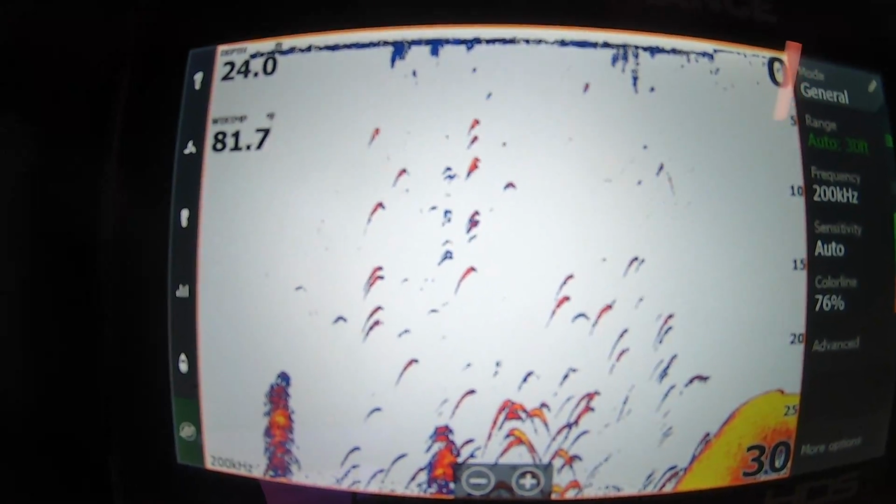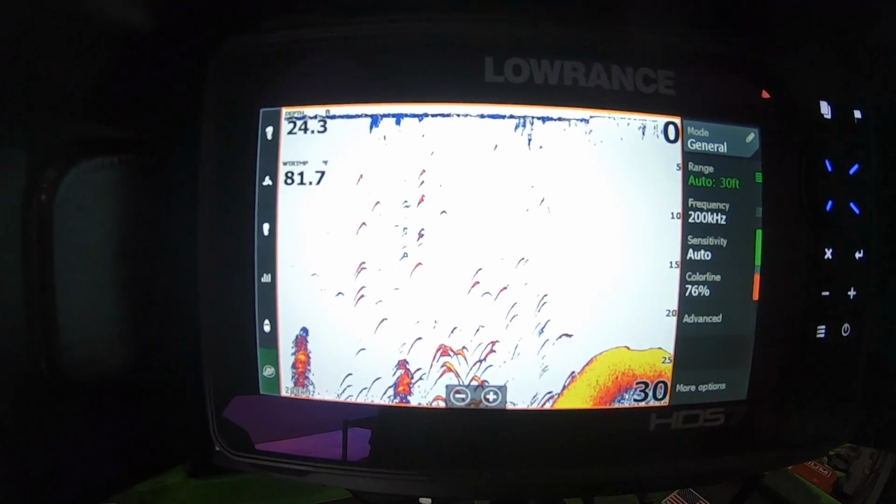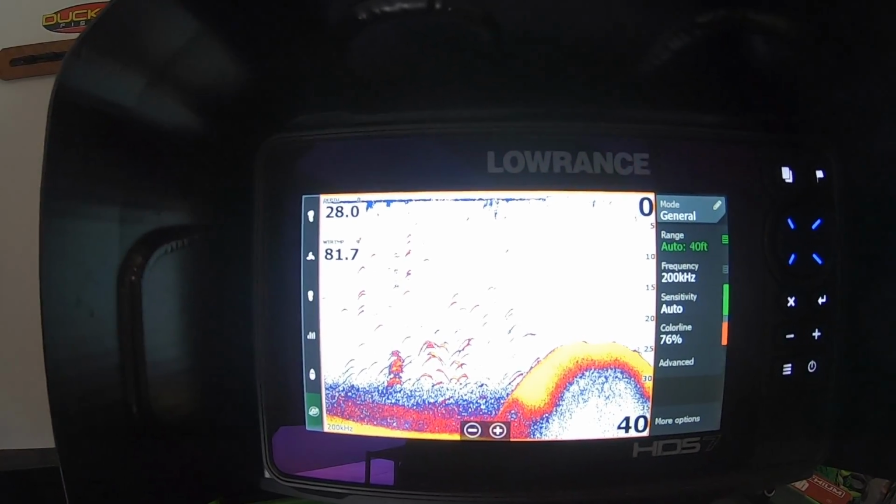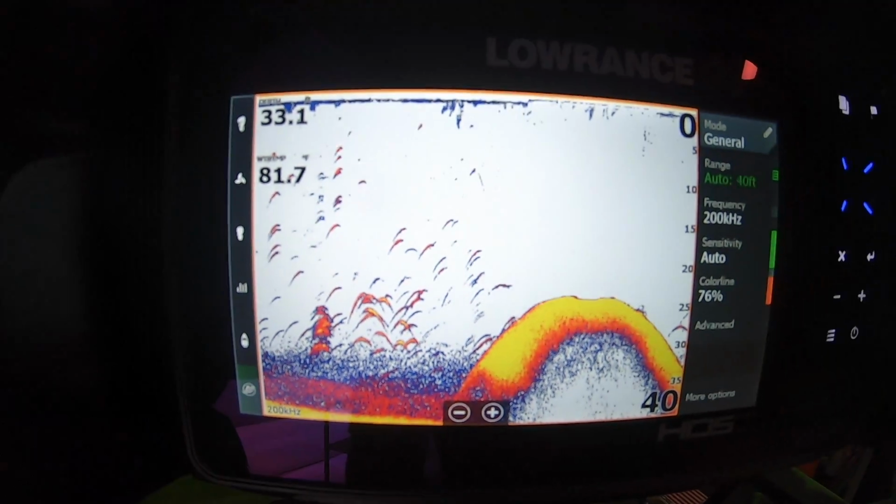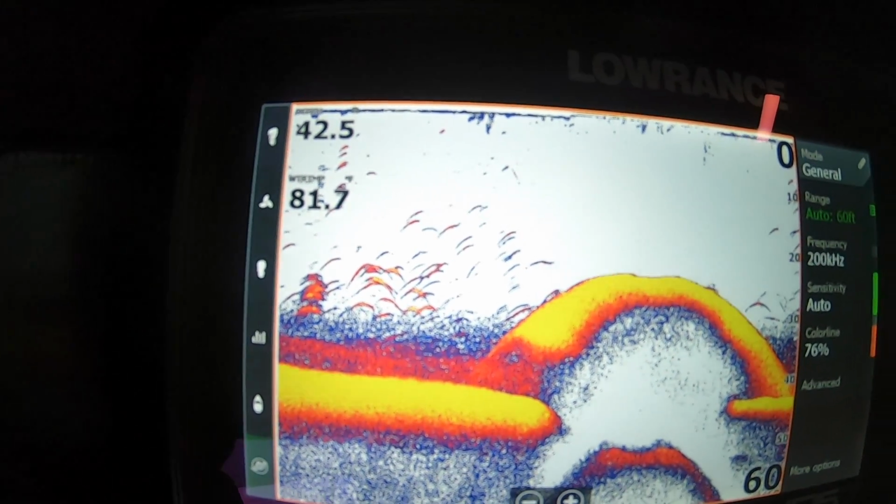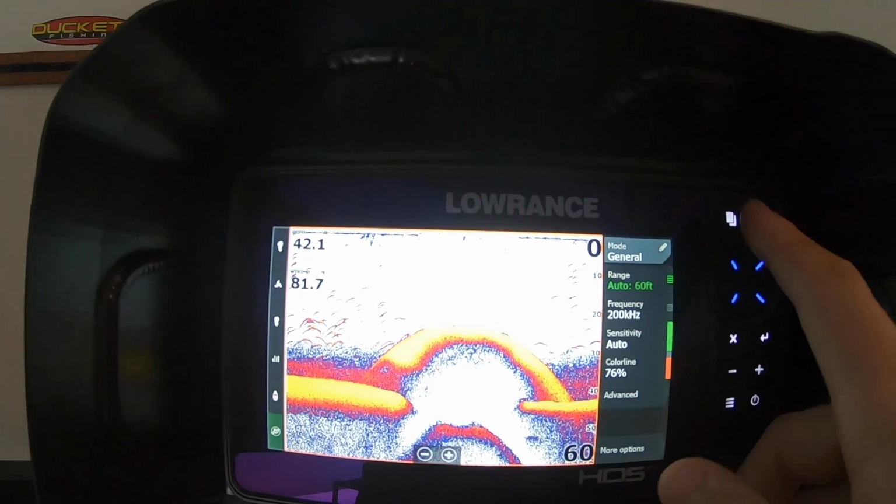So as you guys can see, the picture quality on this thing is just insane. You got some bait down here, you got some markings of some fish up here. And one of the main reasons why I picked this unit is for the clarity of the picture and the unit. I was in between this and the Elite TI2, and I just felt like spending a little bit more money on this unit because it was gonna be better in the long run for me, just because of the image quality and everything.